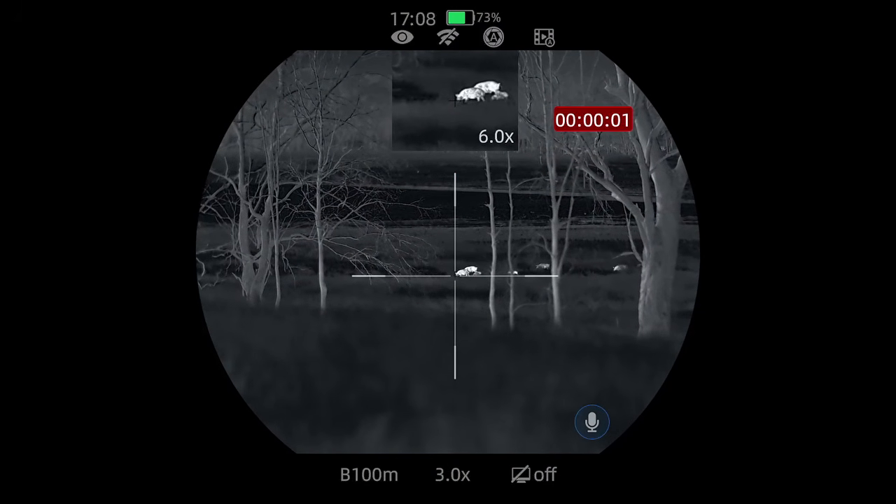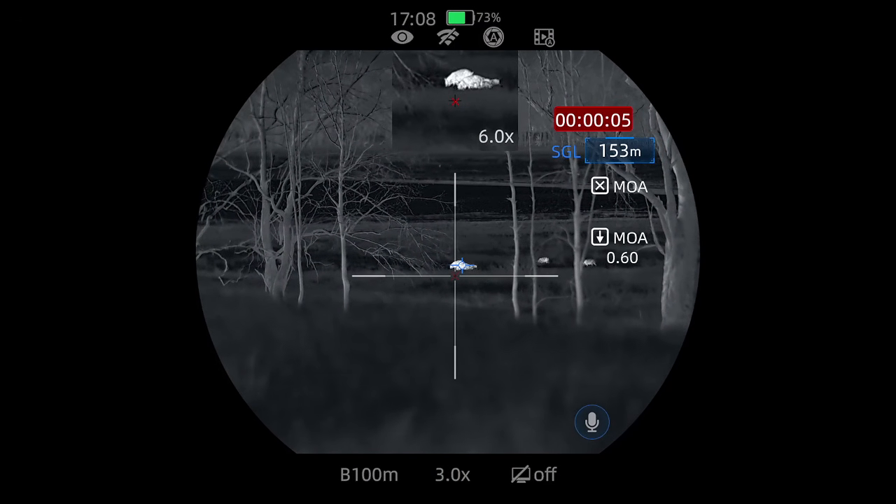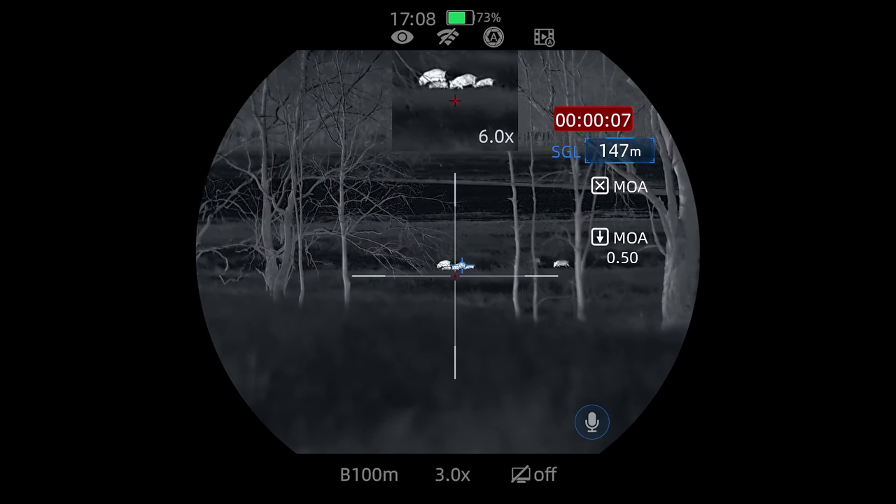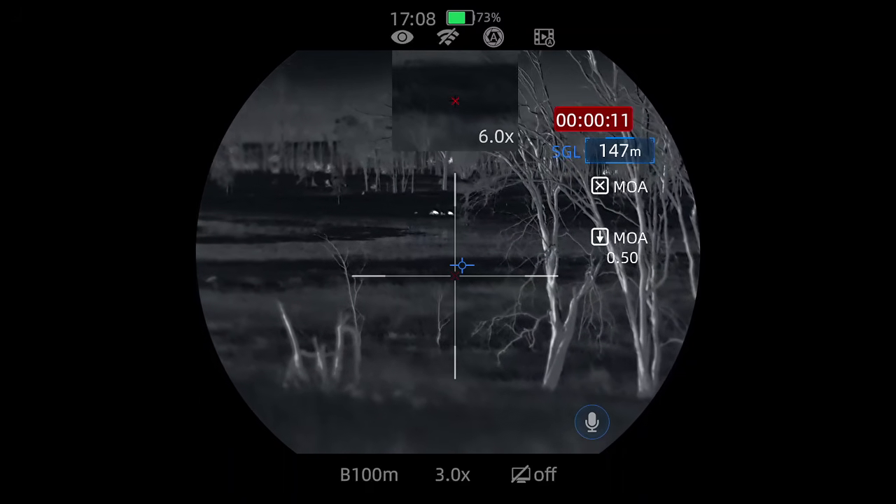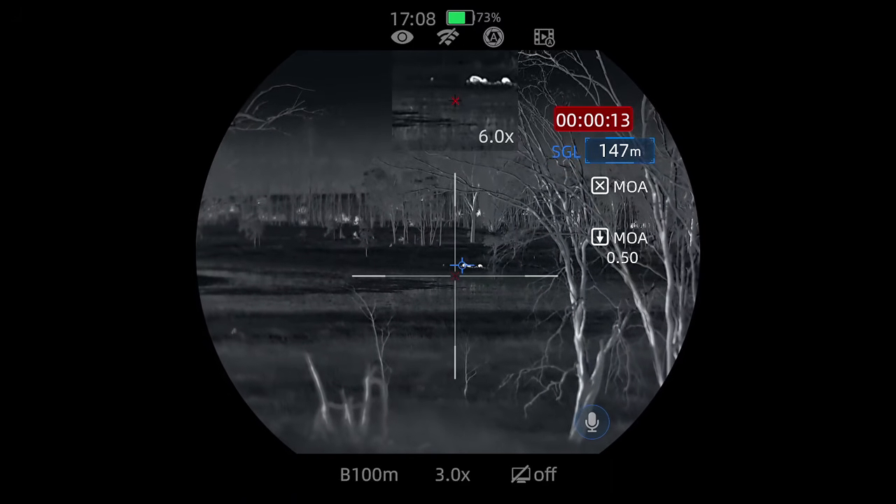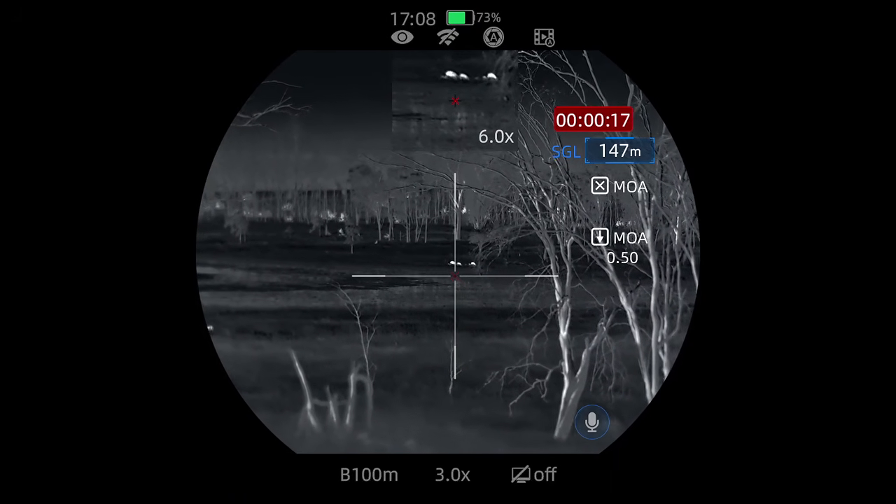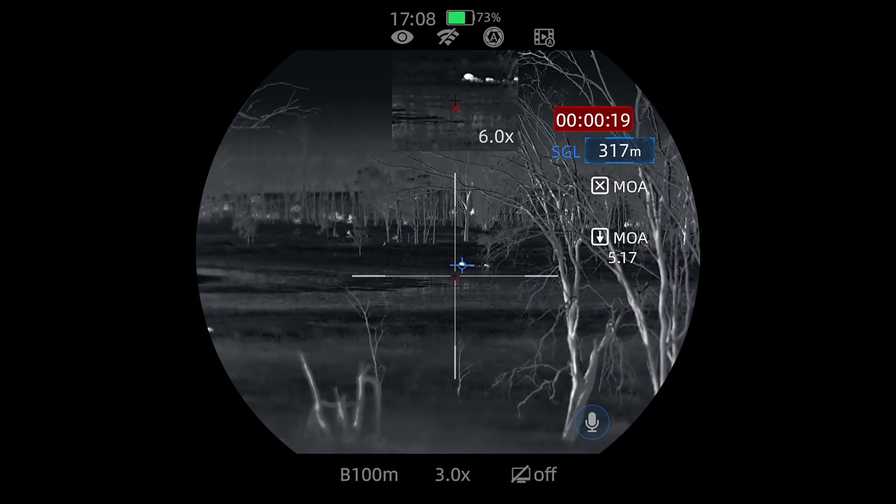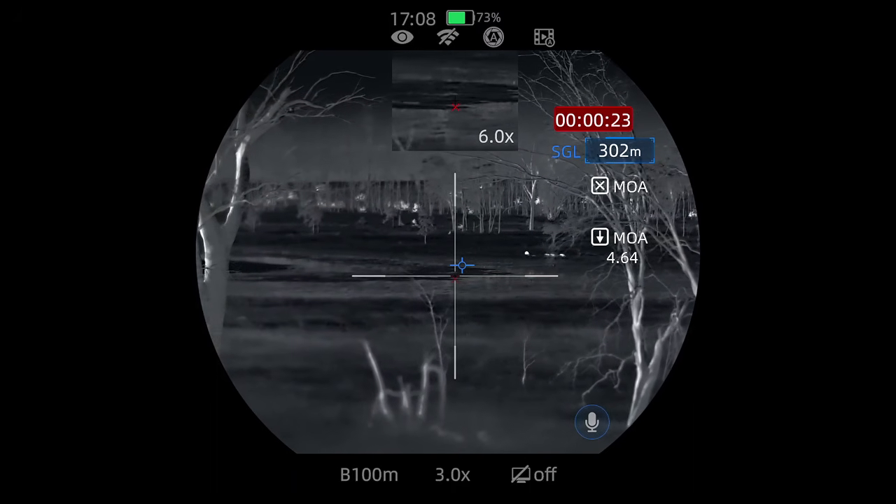I'll see you later on. Okay, we've got a mob of pigs down here. Oh, Josh, more on the other side. 150, 47 metres. Another mob over that side. Over there. 302 metres.